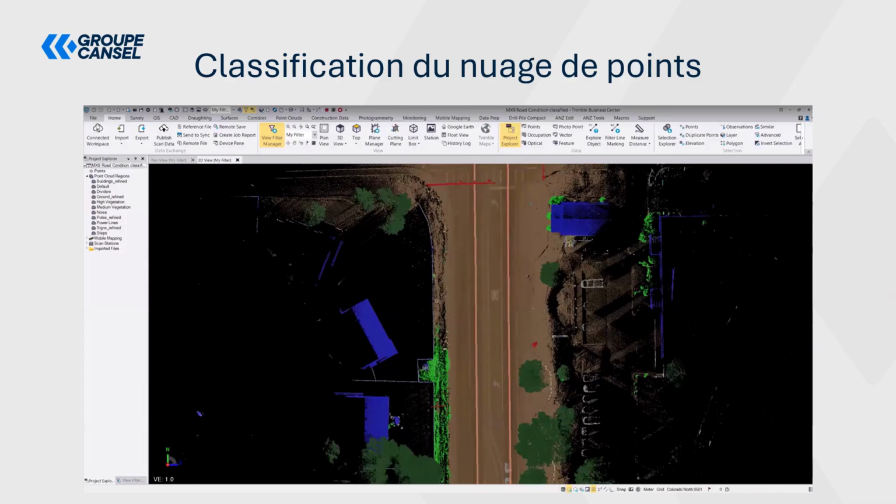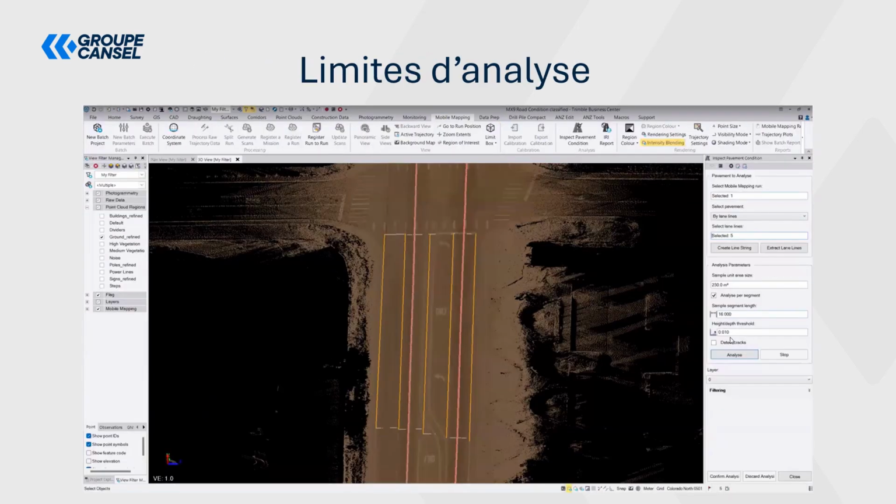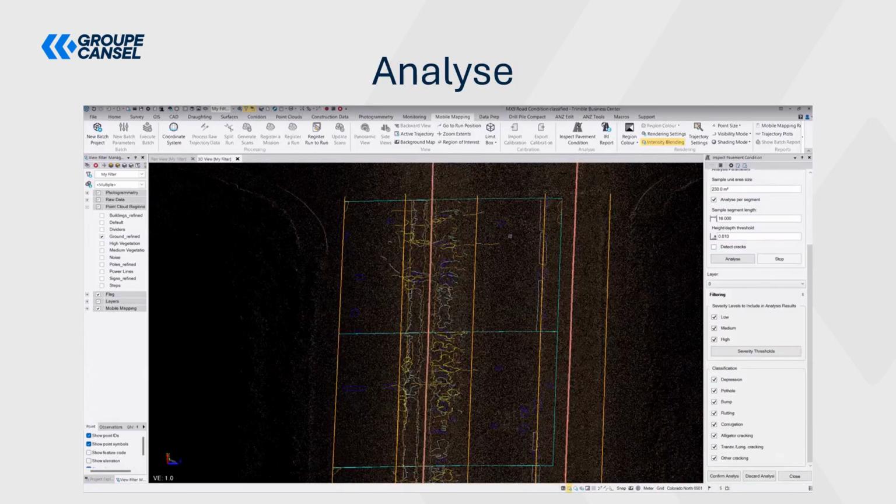So the first step we'll need to do is to classify our point cloud. What we want to do here is work only on what's on the ground. So we're going to remove the buildings, the vegetation, and so on. But as I said, we only want to keep the ground. So also remove vehicles that may have been captured during the actual survey with the mobile mapping device. After that, we simply set the analysis boundaries. So we're really telling it exactly where we want to perform the different analyses in the software once again. Then we proceed directly to the analysis.